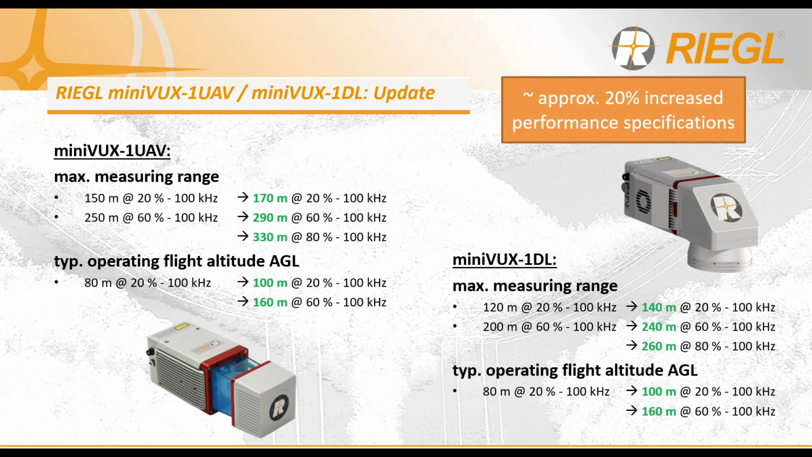However, given this constant feedback, we took this to heart and decided to update the information being presented. So what we see here is truly an approximate 20% increase in the performance of each scanner type. This is not a change in the scanner itself, it's just a better representation of the performance in the real world environment.